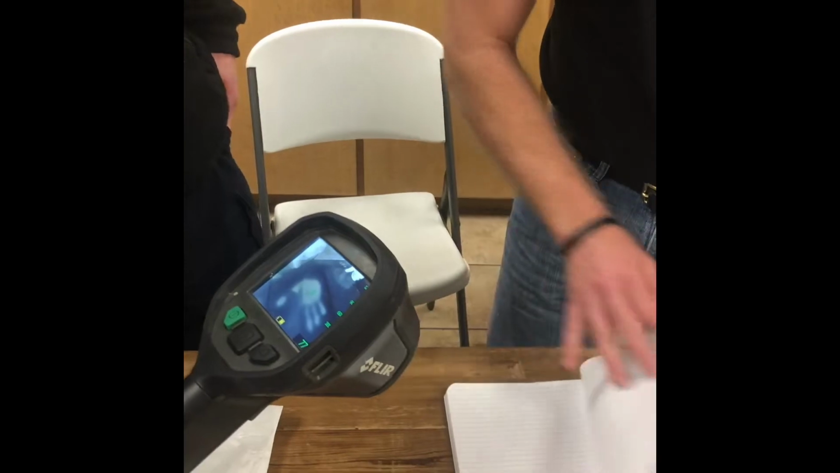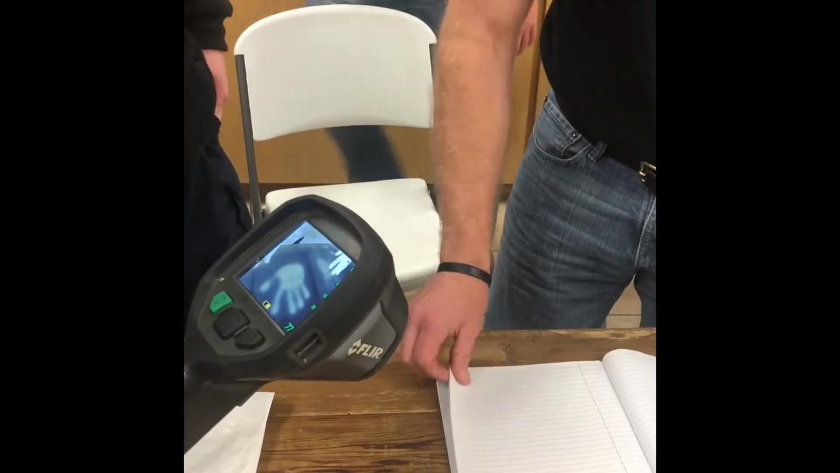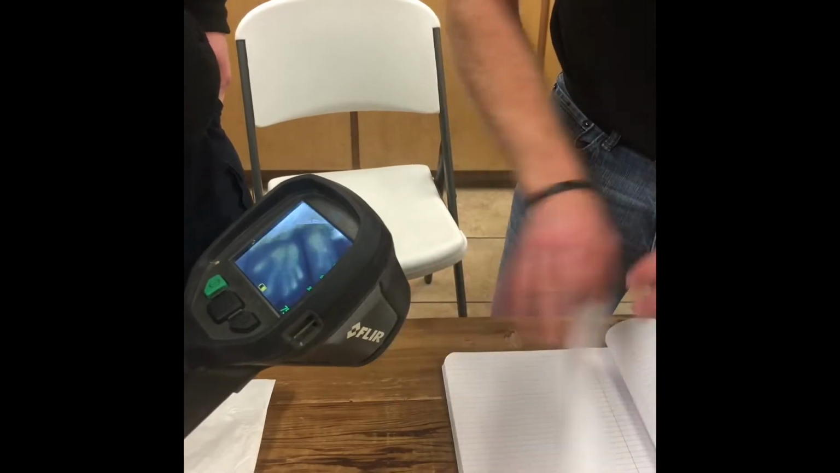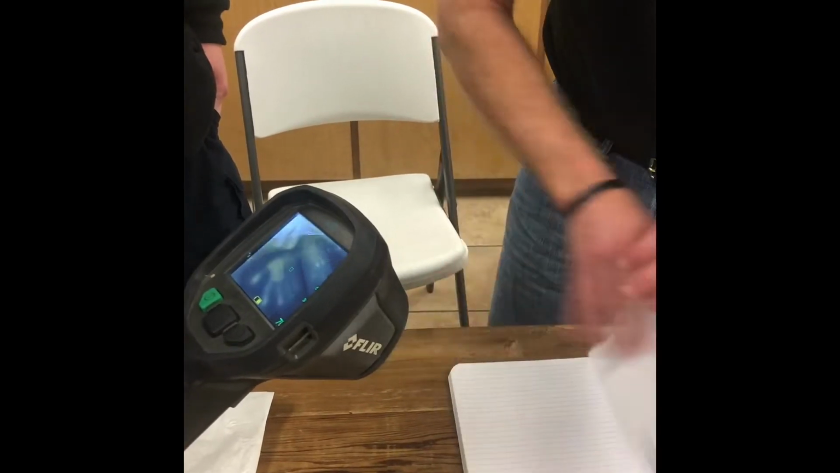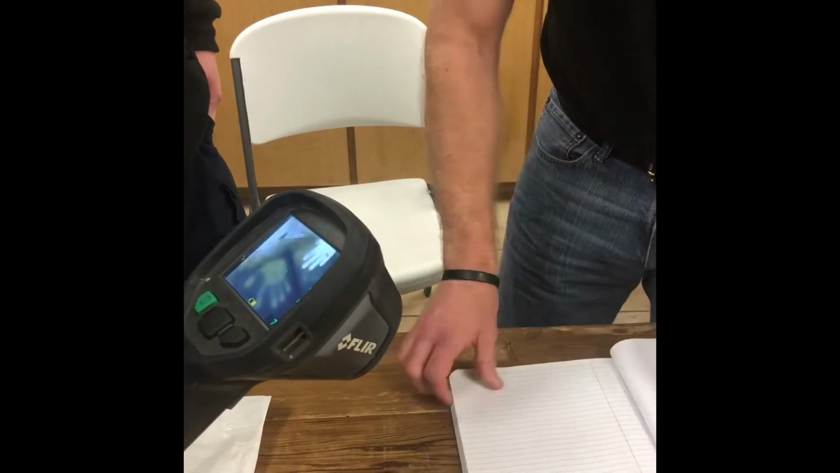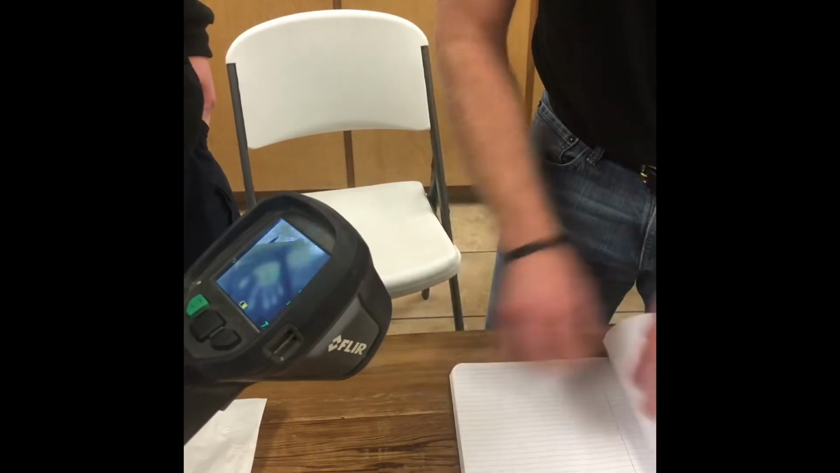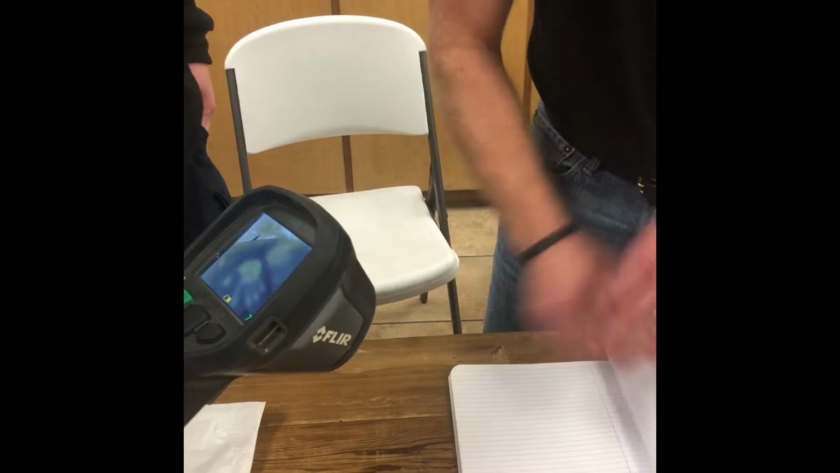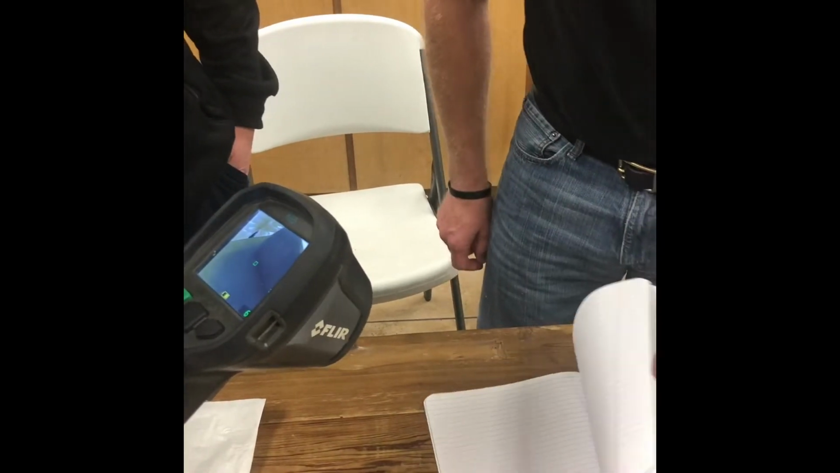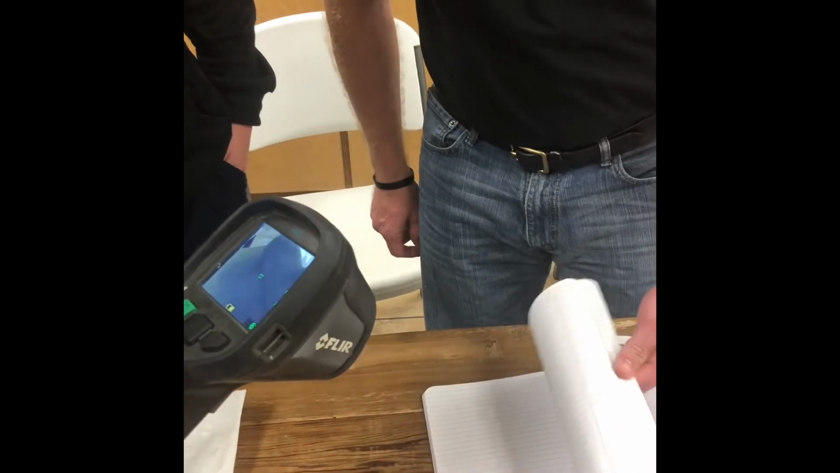All right, how far can we go? We can just keep on going. Let's just skip a bunch. I went almost to the back of the book before your handprint disappeared.